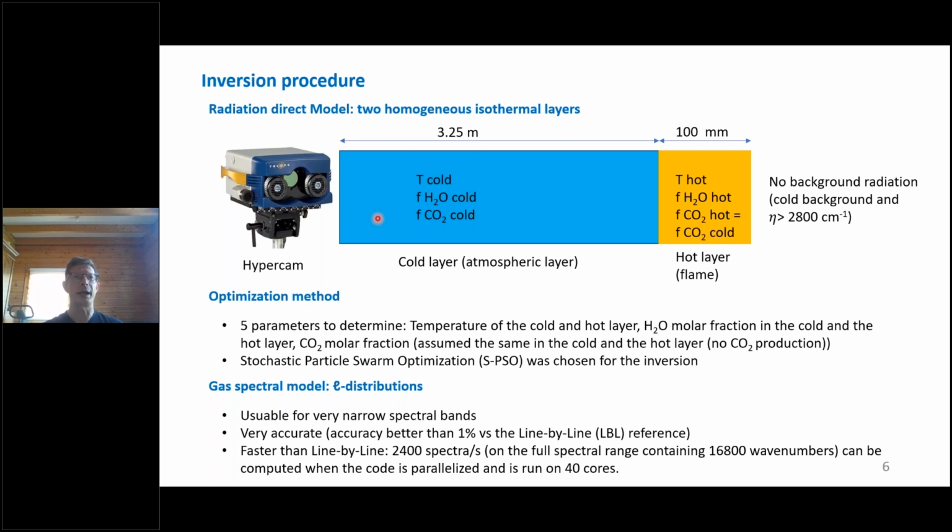And this cold layer is just the atmospheric layer, that is the air which is present between the flame and the instrument. And the thickness of this layer was 325 meters. So this layer is characterized by its temperature, another H2O molar fraction, and the same molar fraction of CO2 here as here, because for this flame there is no production of CO2 by the combustion.